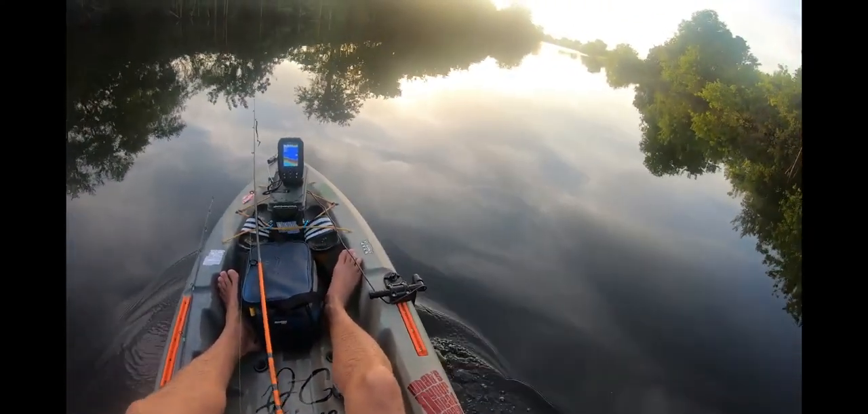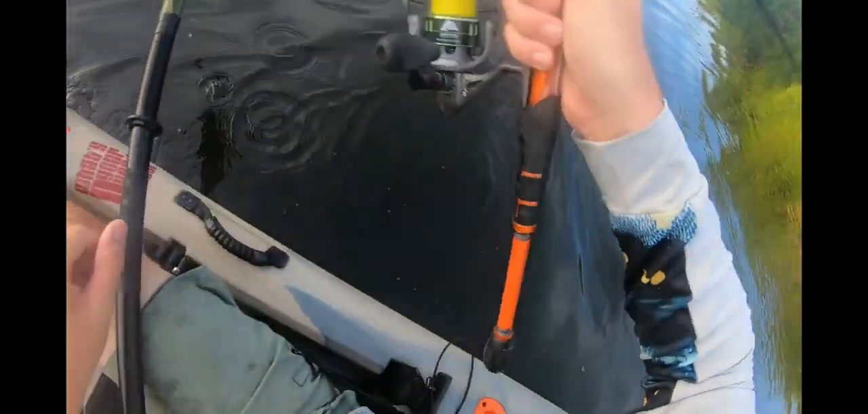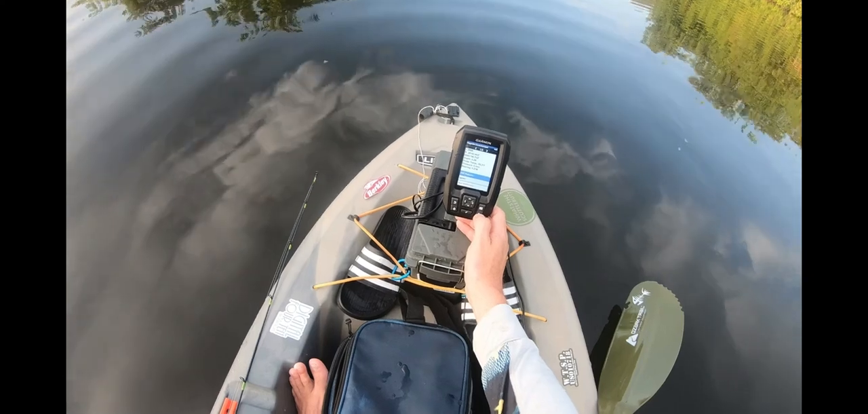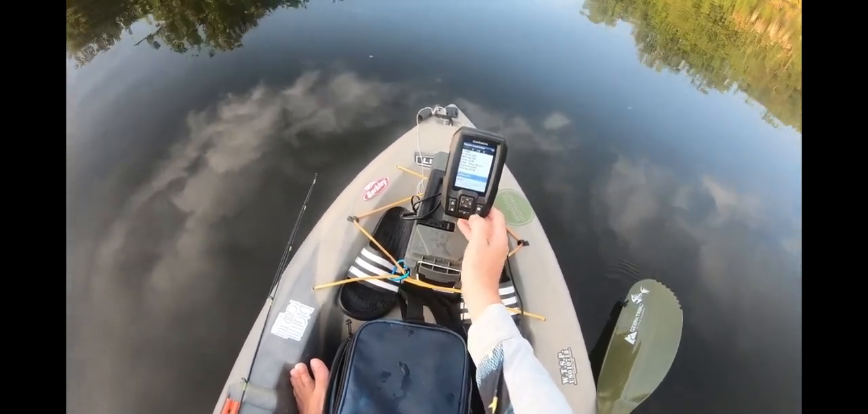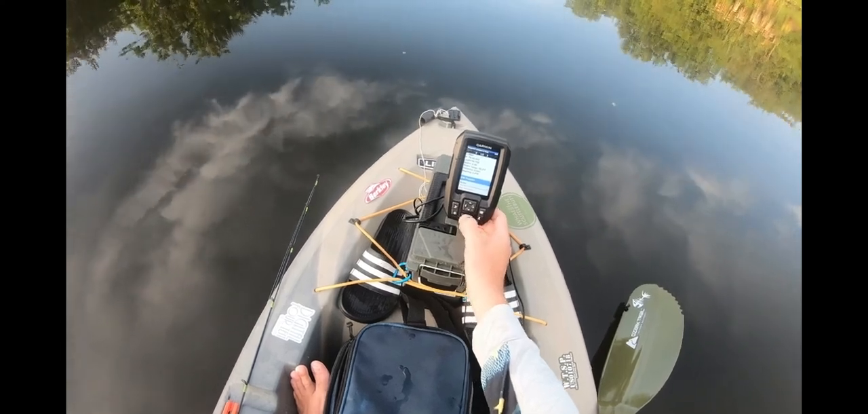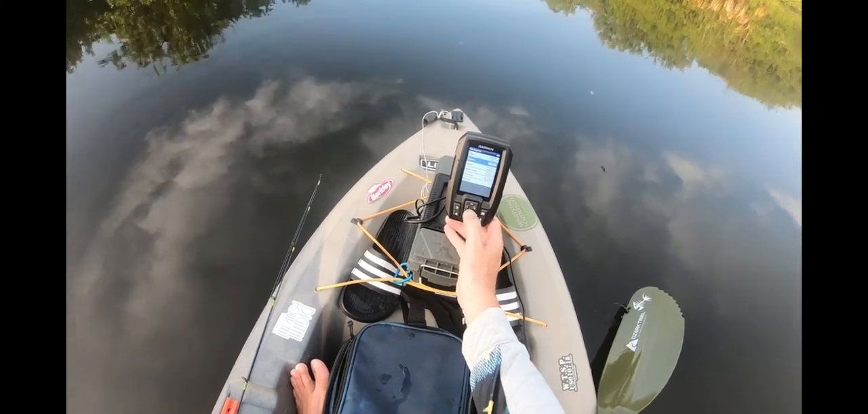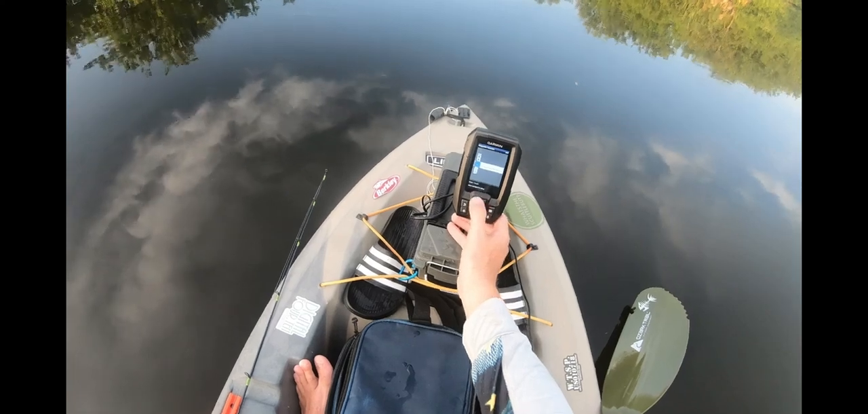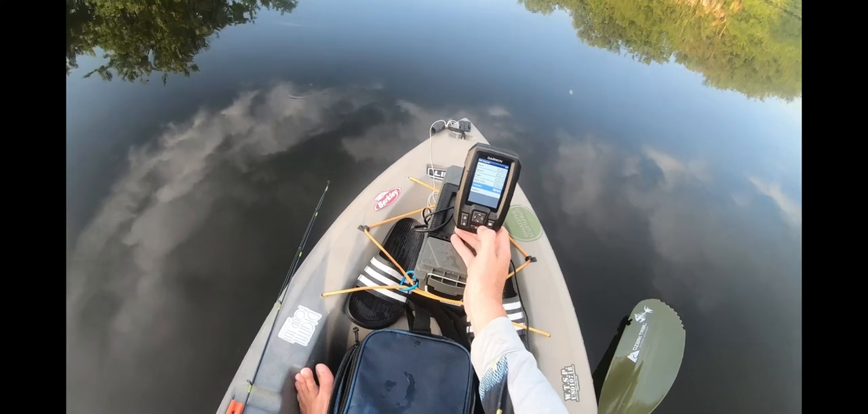Oh, here's something I want to show you guys. I've been wanting to do this more often. So we're going to get a waypoint map. Edit waypoint. Symbol fish. Just gonna bass. Oops.